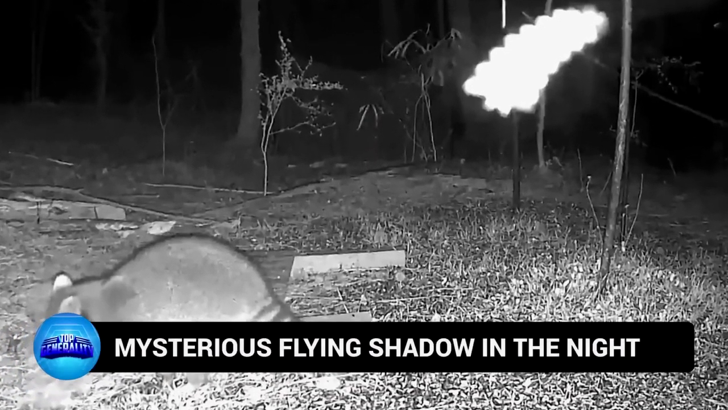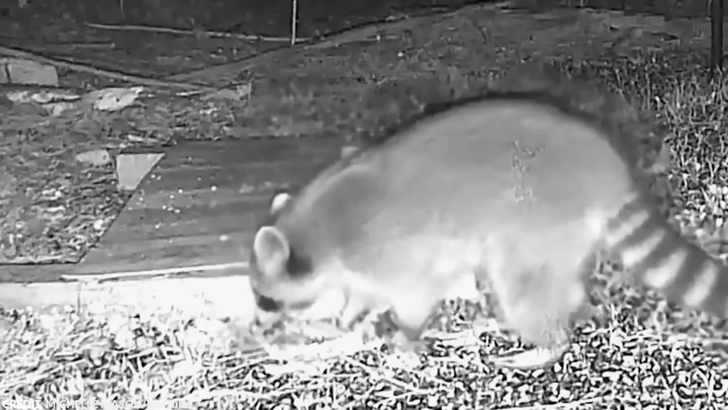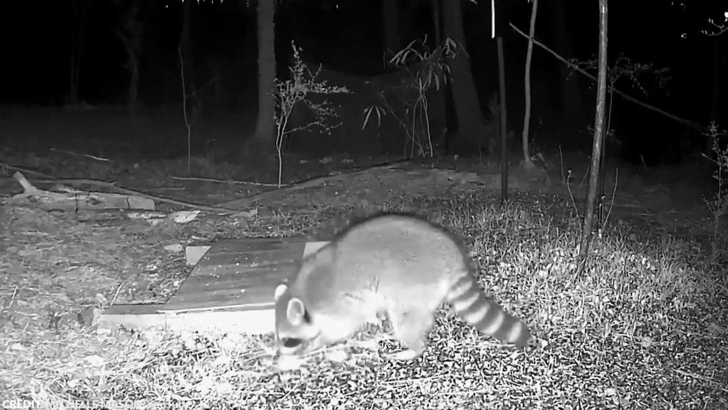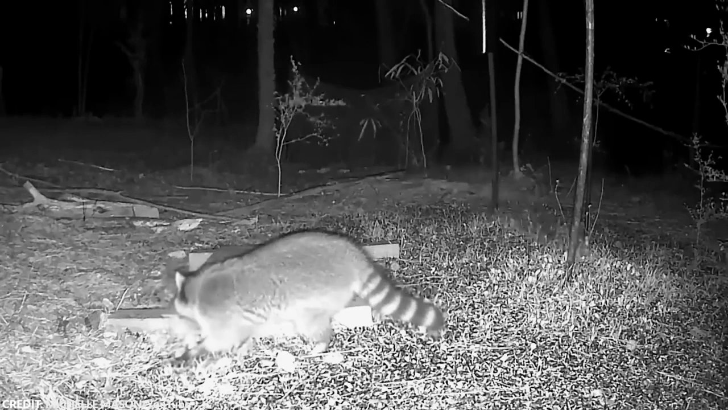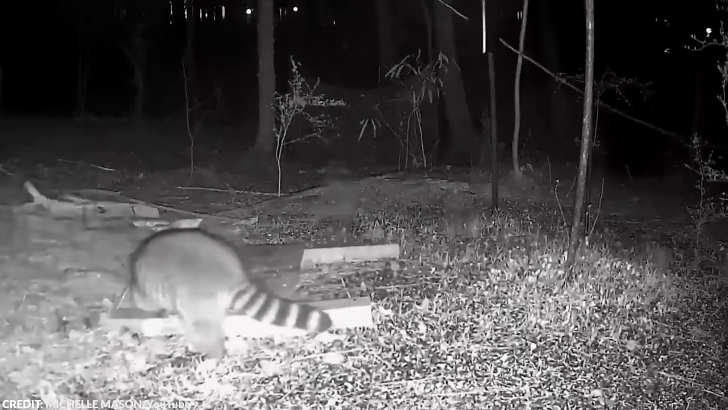Number 10. Mysterious flying shadow in the night. Here we have a raccoon enjoying its meal on one seemingly ordinary night. As a nocturnal scavenger, it's not unusual to see it out and about at this time, alone and unafraid of what might be lurking in the dark. It was just there, peacefully eating, when a bright light suddenly flashed on camera, followed by an eerie shadow passing by.